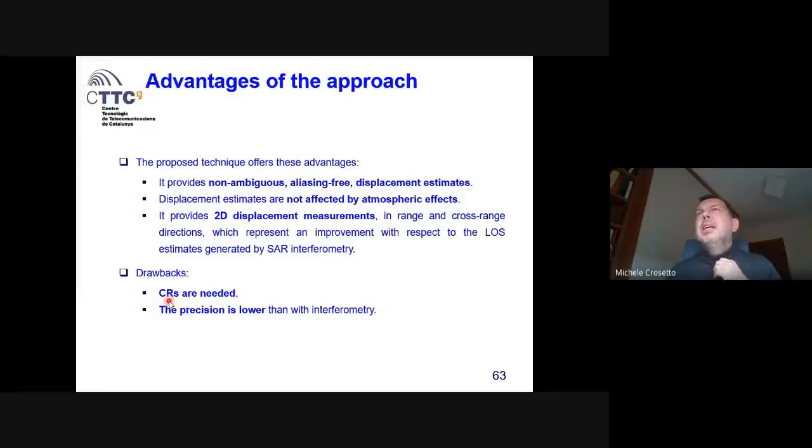It does not work, I don't have enough image matching quality with natural targets usually, but I need to deploy corner reflectors. And the second drawback is that the precision is lower than with interferometry. We have said that in interferometry, we are in the region of a small millimeter. In this case, we are in the region of sub-centimetric precision.